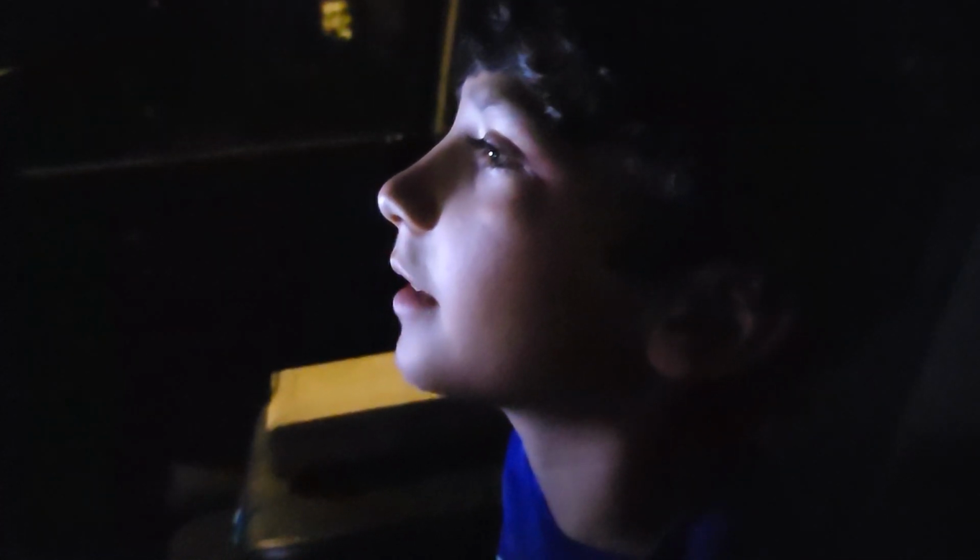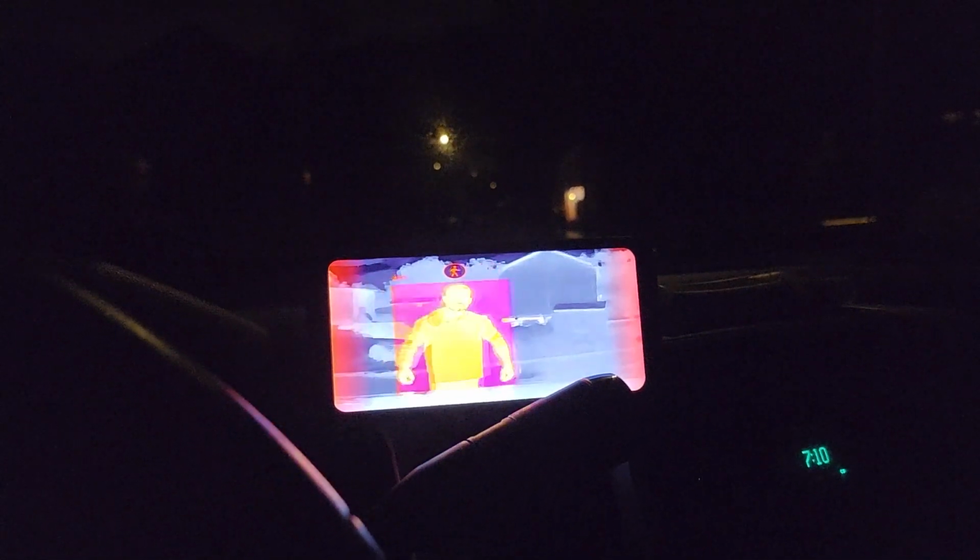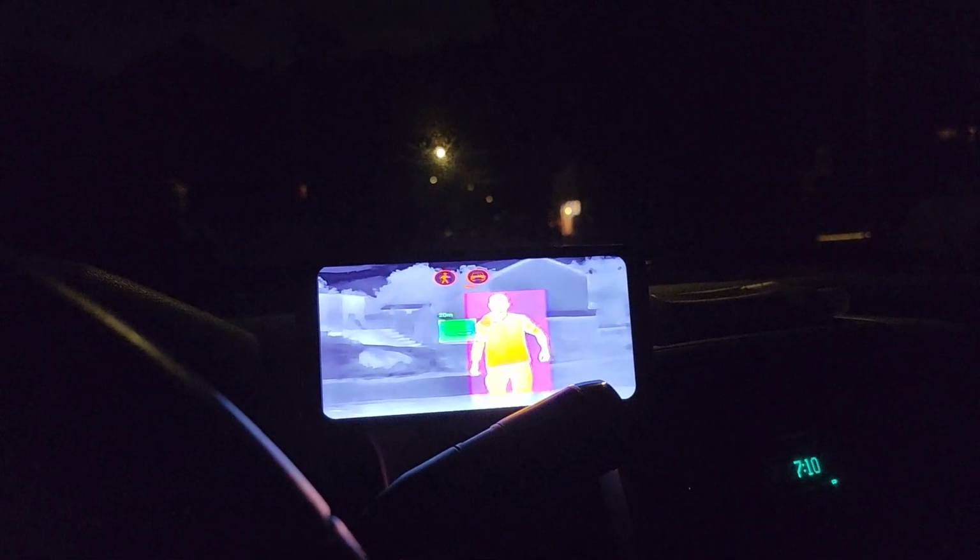Alright, so what's that thing pointing at? A car. Can you see it over there? No. Like a little bit, right? Yeah. But not a lot? Oh, wow.